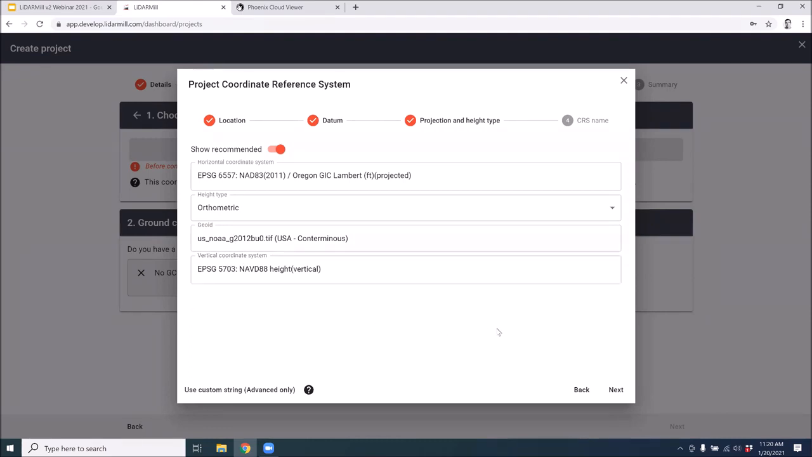If for some reason the wizard doesn't have a reference to the local coordinate system that you might be using, you can enter a custom string. But in general, you should be able to use this to find the appropriate reference system for your project.